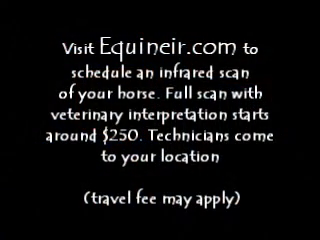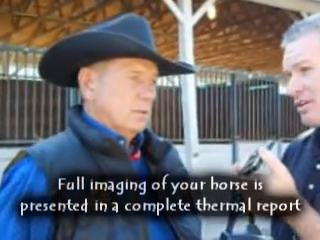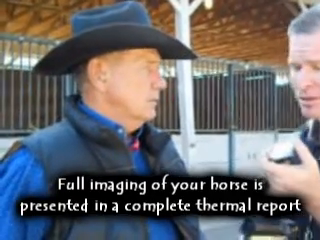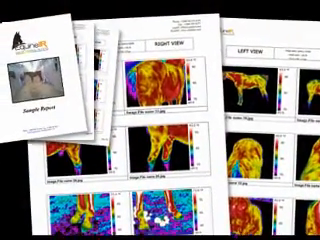Correct. It is. And that's a great deal to be able to have not only a soundness check done on your horse today, but it gives you a great baseline if something does happen or a lameness does start showing up. Correct. Yeah, as you said, you can spend $2,000 in X-rays and not always have all the answers. Sometimes it's not even a complete horse that you can have. But to have a full horse imaging is around $300, which, by the way, includes the veterinary interpretation too. So it's what we're talking about here today, equine thermal imaging.